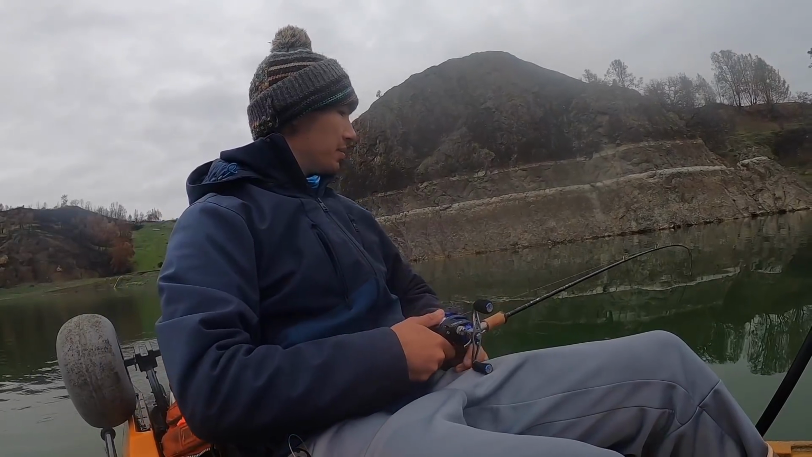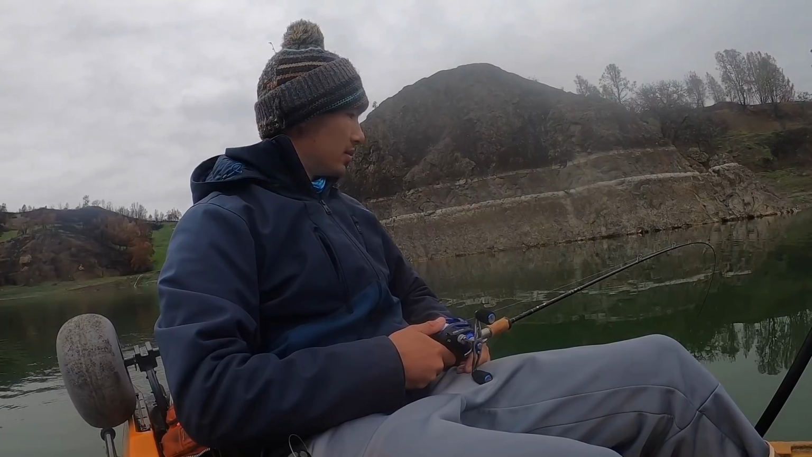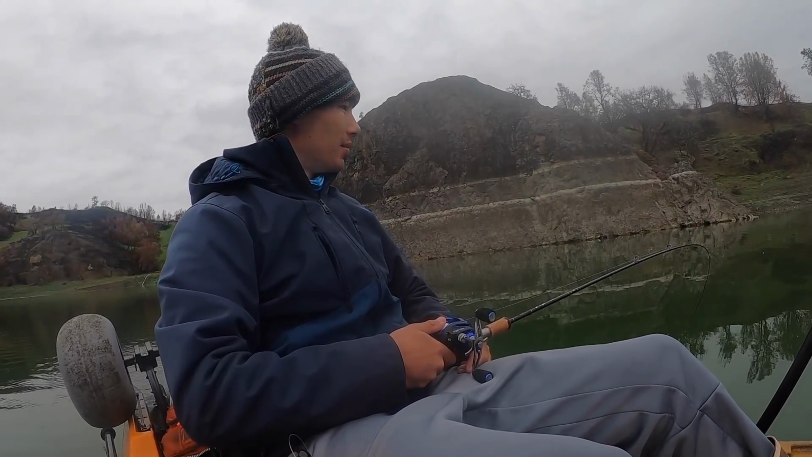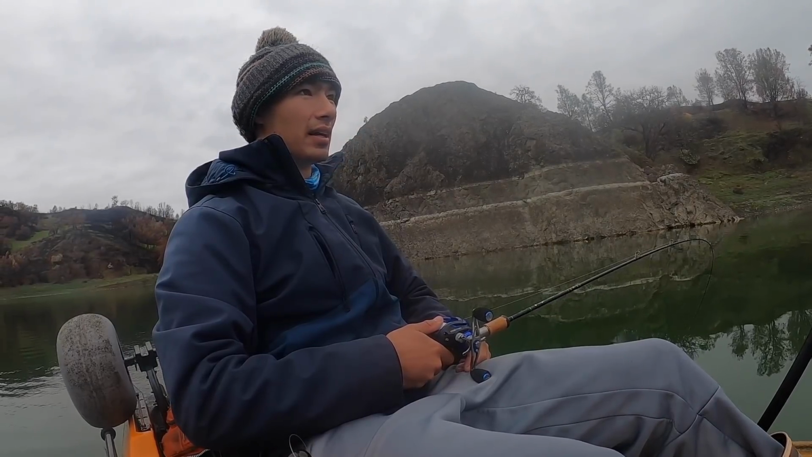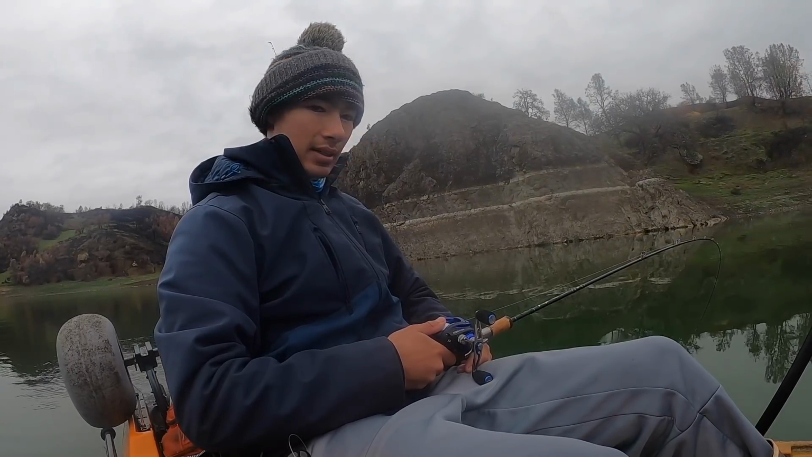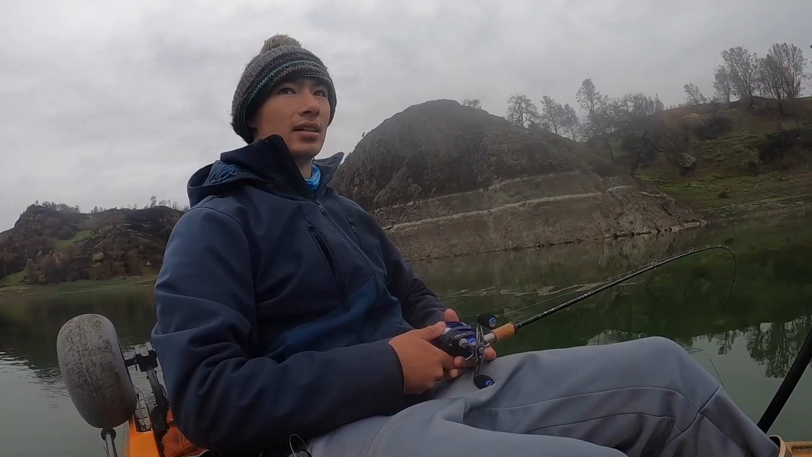Alright guys, didn't want to do this, but just couldn't get him on the tube, so I'm switching over to trolling, my tried and true method. I'm pretty sure this is going to get bit fairly quickly. Hopeful, I shouldn't say I'm sure. This is what I caught them all on last time, and I think they're still there. I'm marking some fish. For some reason they're not hitting the tube, so I'm going to get my confidence back up and try and catch one this way. Then we'll go back to the tubing.